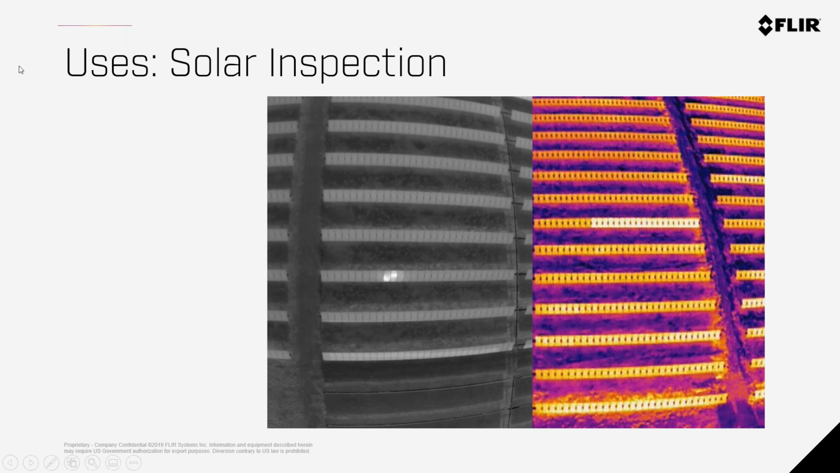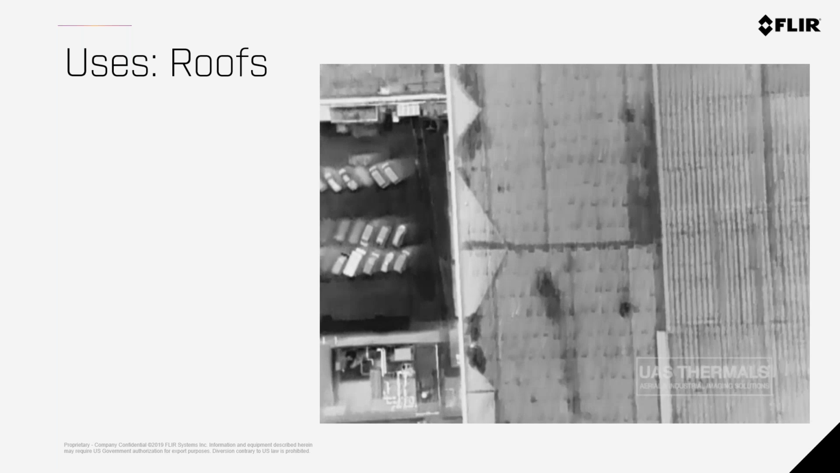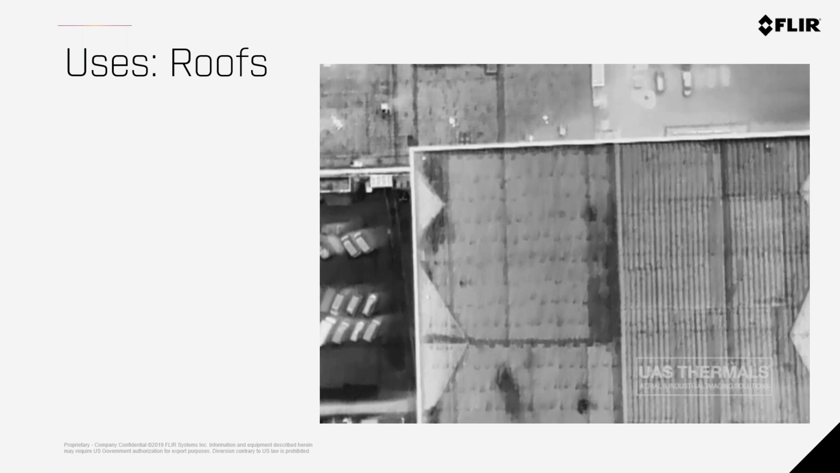So this is where there's a ton of ROI and a ton of investment being done by smart software companies to do orthomosaics, to be able to stitch all this imagery together and make it one big map so that it makes it very easy for the technicians and people that manage the assets to keep up with the repairs. So roof inspection is another great qualitative way of using thermal imaging.